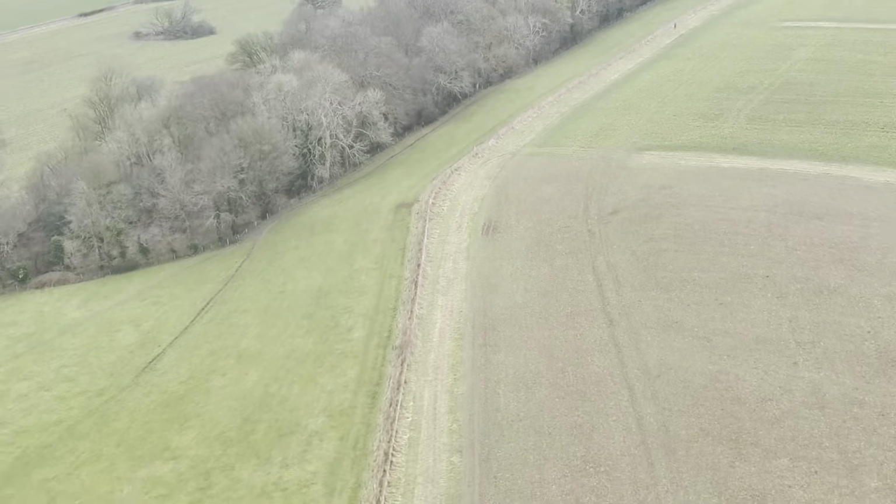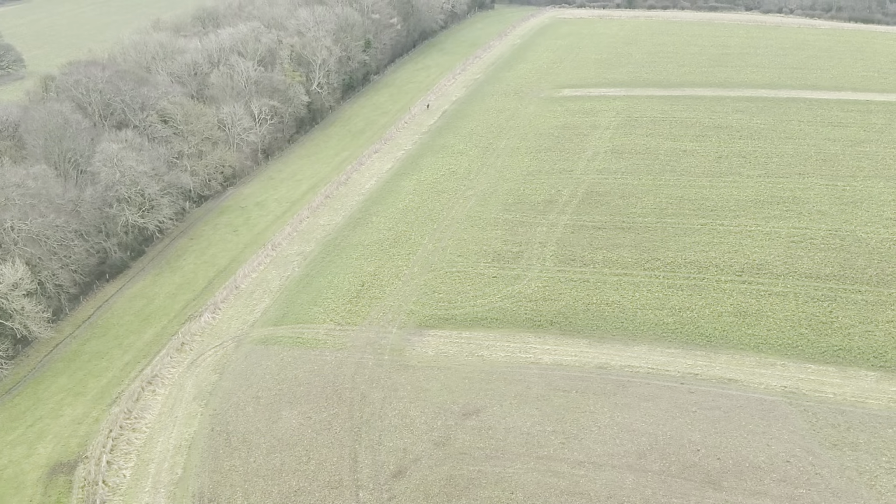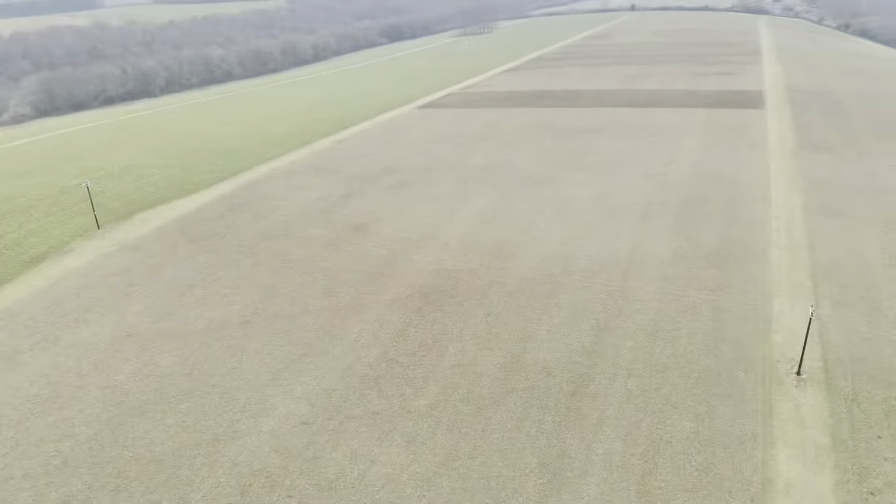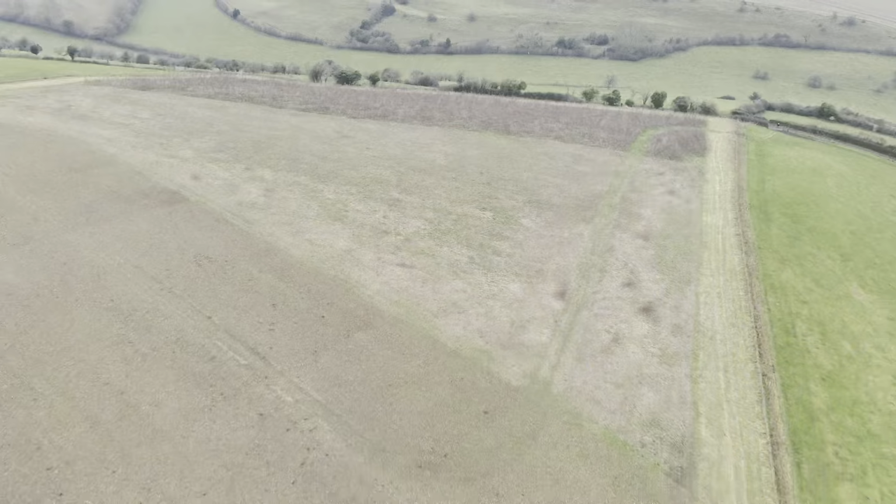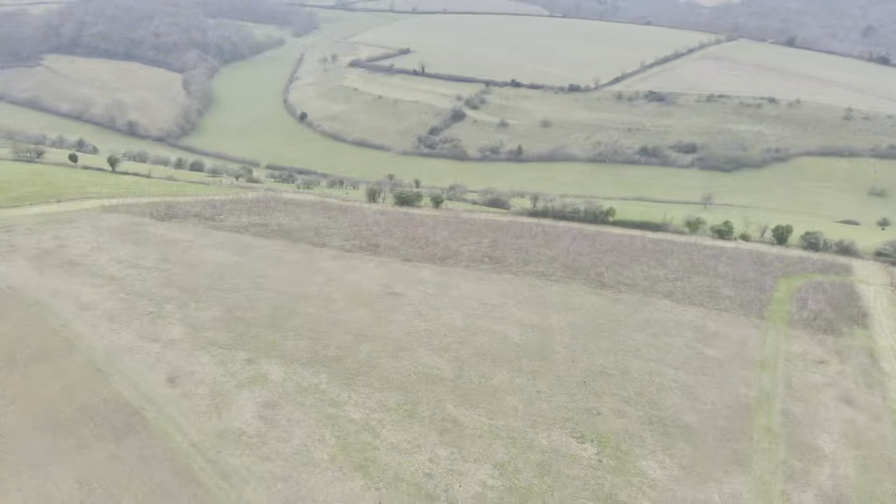We did try and locate Marley one more time. We flew the field, but we strongly believe he probably disappeared into that tree line. So we knew there wasn't a lot more we could do today, and we put some plans in place that we were going to carry out the following day.